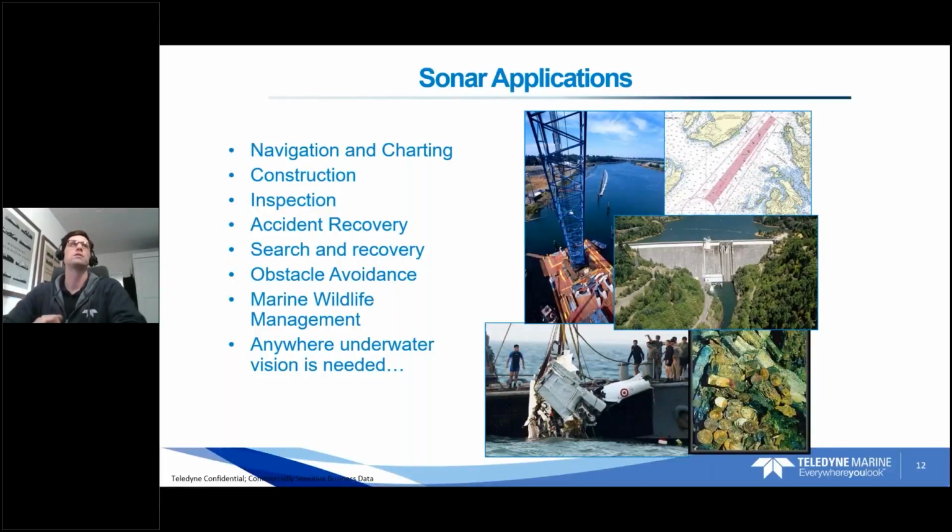Jumping into applications, there are a number of them. This is a very small list compared to what we've seen over the years with these imaging sonars. I do want to go over just a couple of examples for some of these categories.